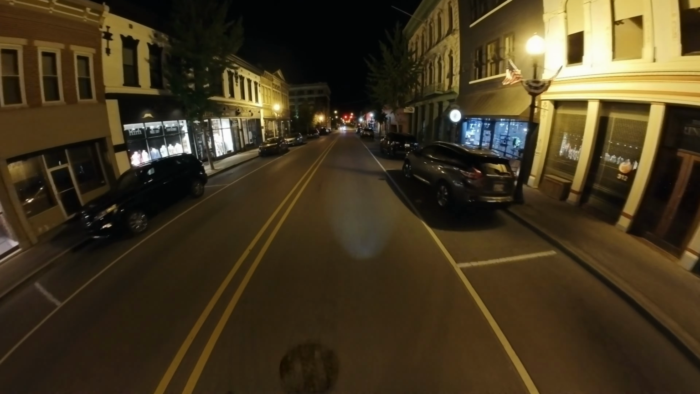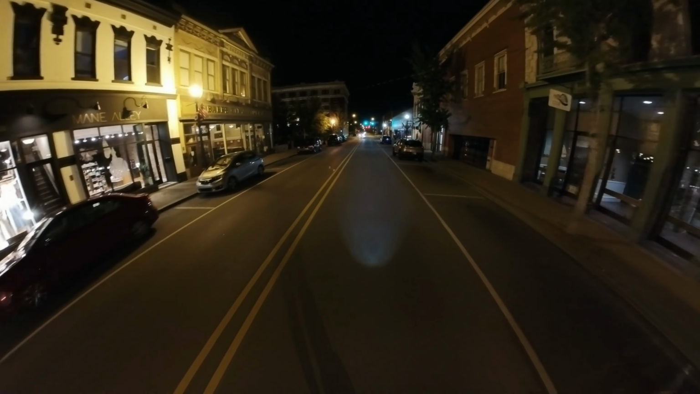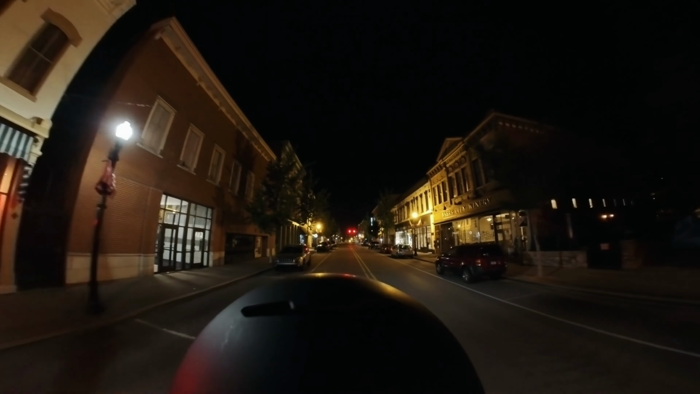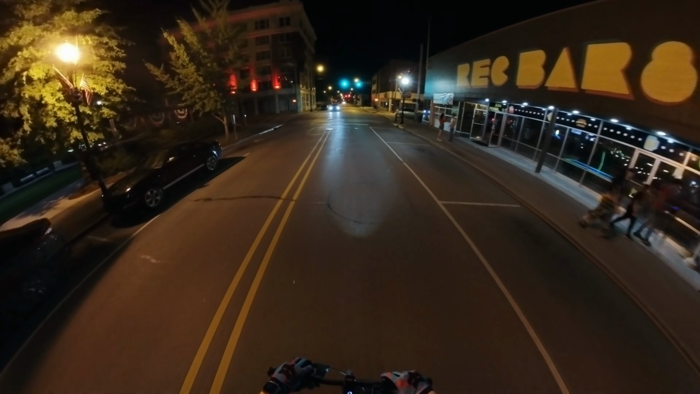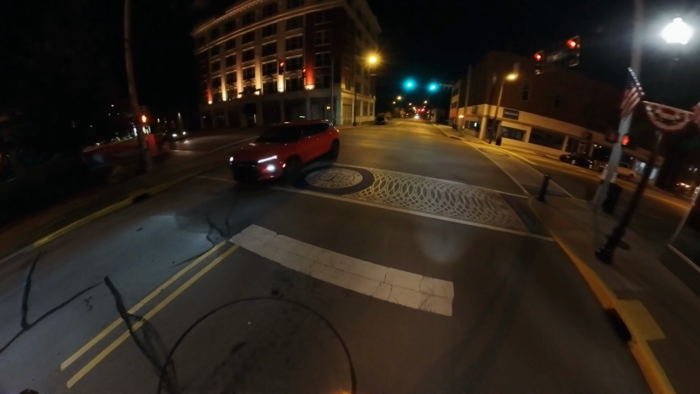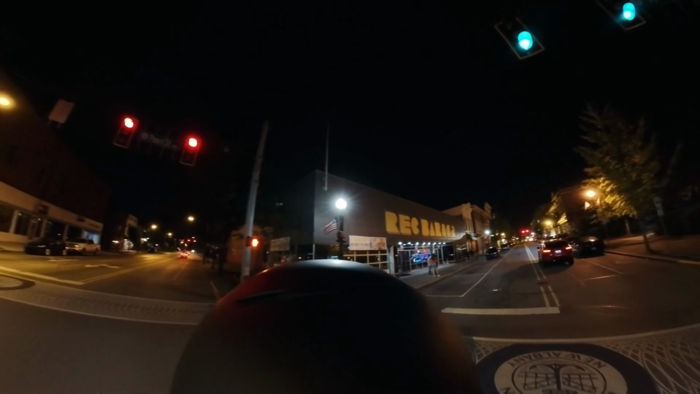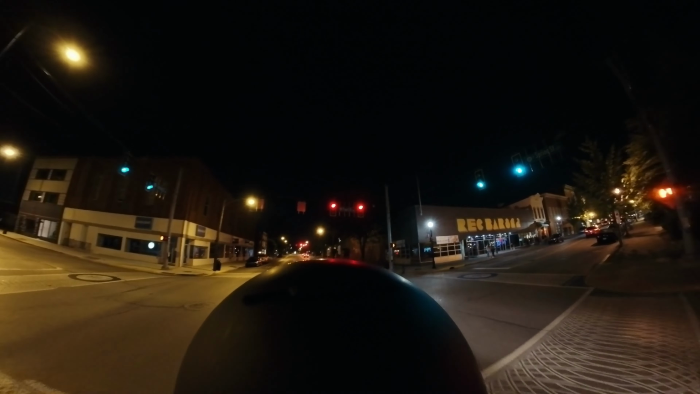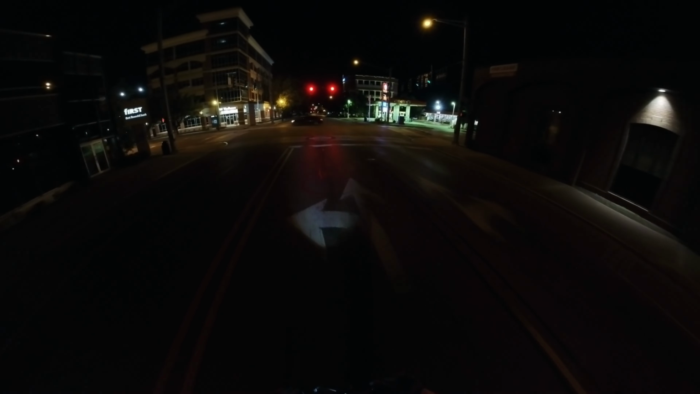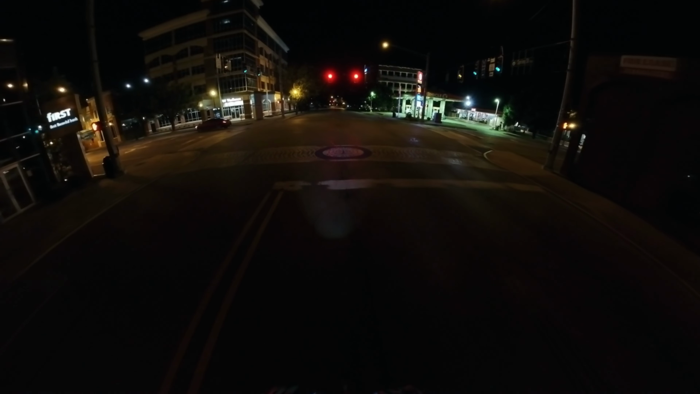Yeah, so I'm just rolling through some different areas. There's some stores, and there's a winery and rec bar over here to the right, which is a barcade, so they have a lot of arcade machines and games and stuff. I guess I'll go straight. There's one thing with stuff that's super light like this, sometimes the sensors in the street aren't going to pick you up.